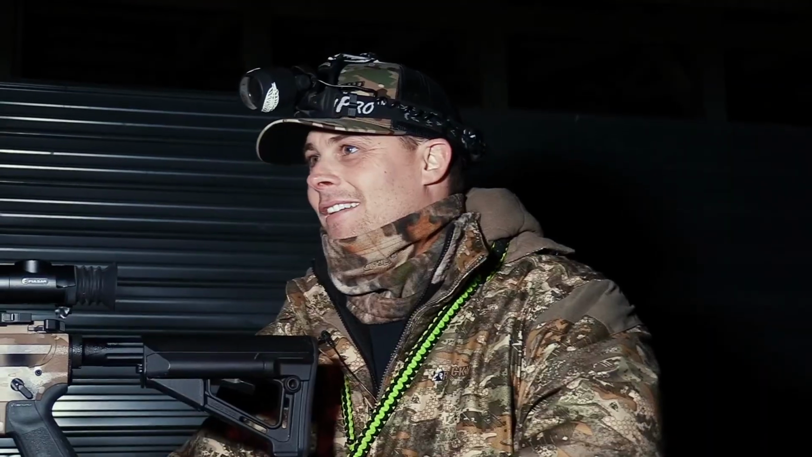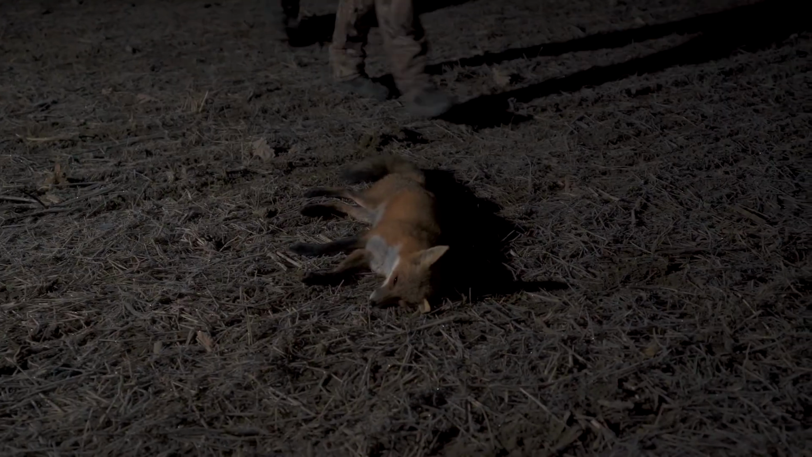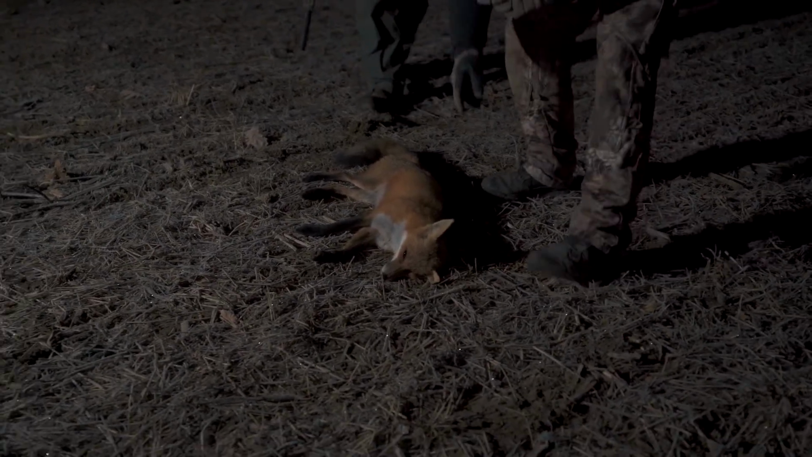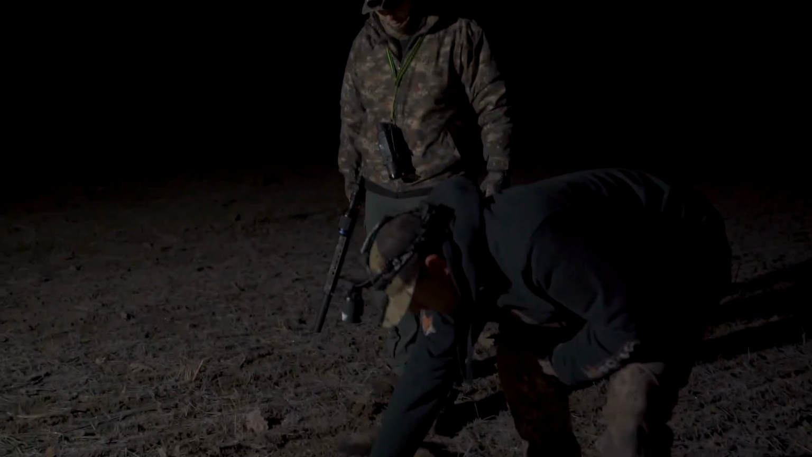But yeah, finally got a double. Good job, man. Good shot. Thank you. Let's go pick them dudes up. That was cool. Yeah, that's a big one. That's a big male, isn't it? Yeah, he is. Woo. That's the biggest one we've shot so far. Yes. He's a good one.